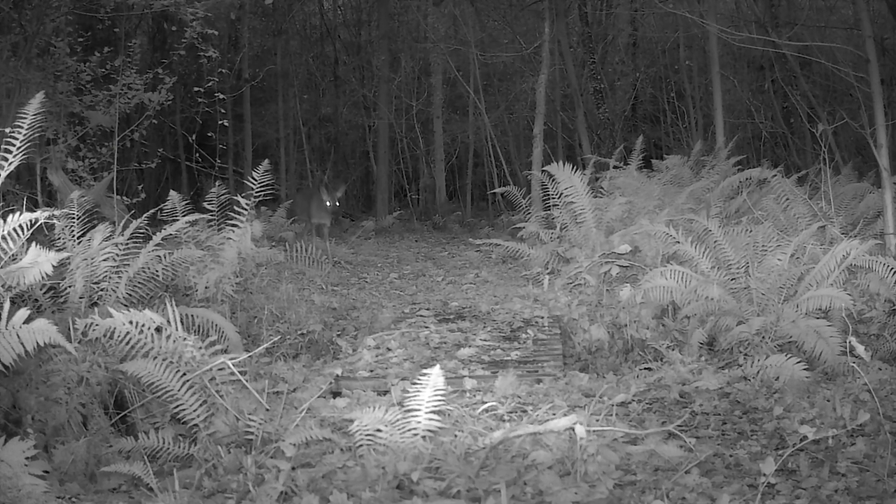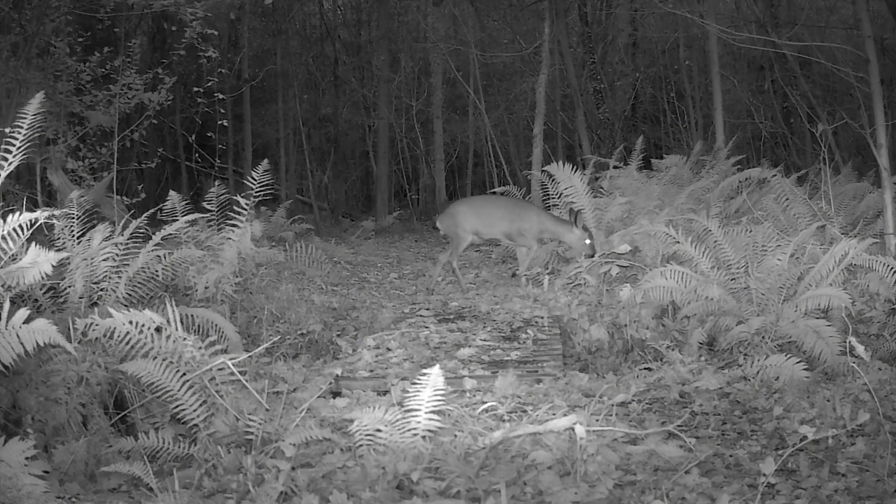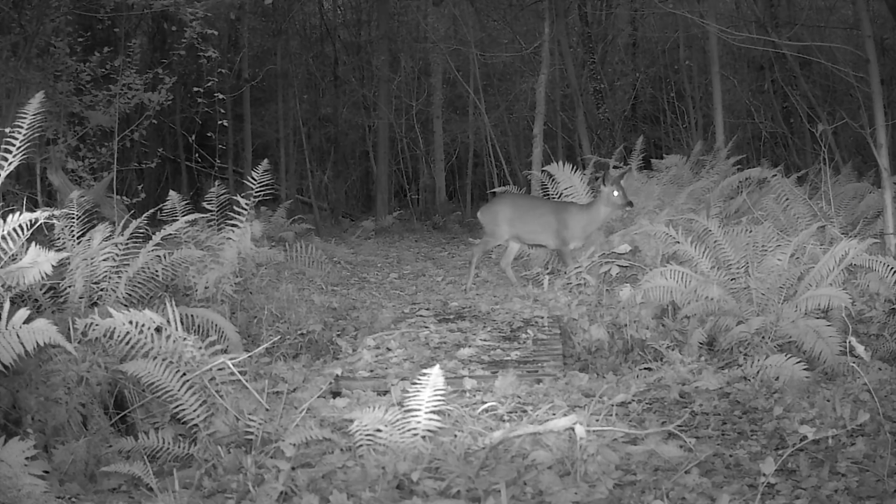Roe deer is back, and now he's thinking about crossing. One of the strange things about these roe deer, I've caught a few of them on the camera, they will not go on the bridges. There's something about them they just don't like. As you can see, he's taking himself around the side of the bridge.